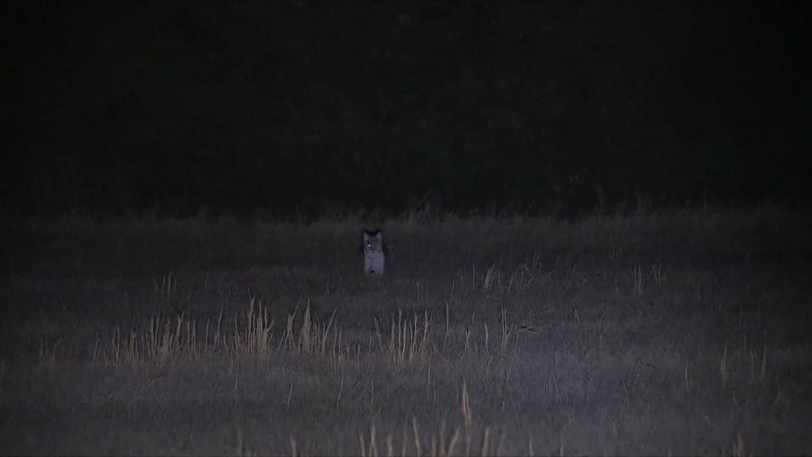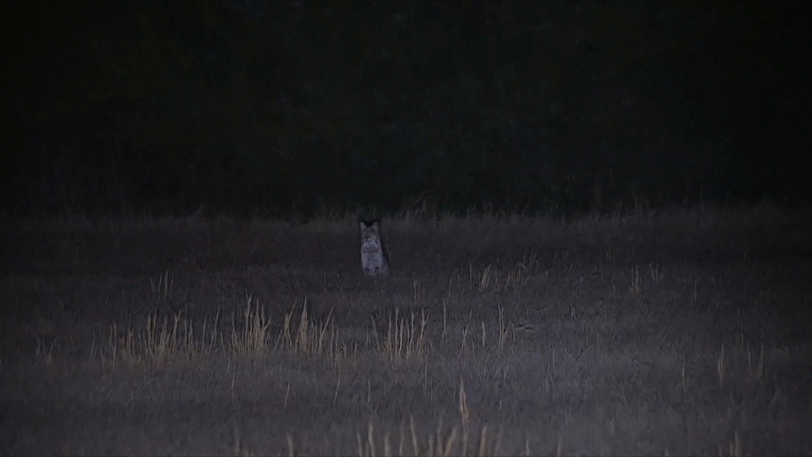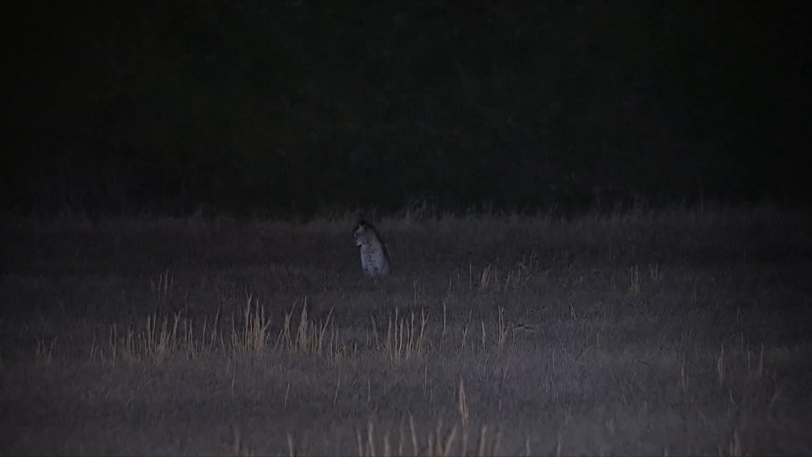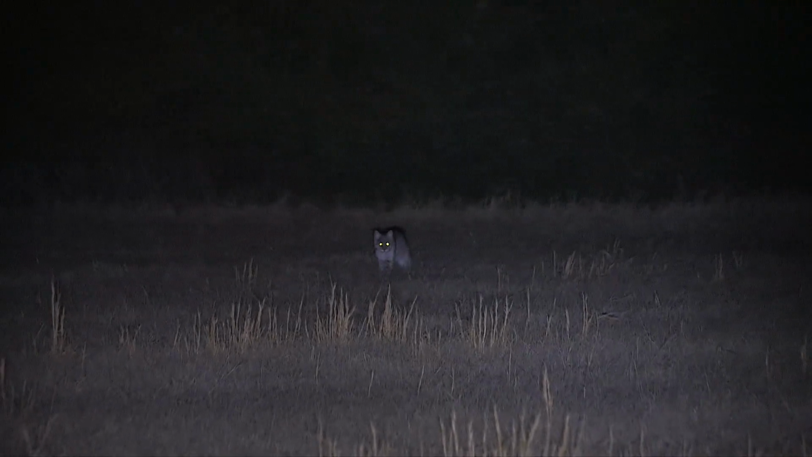I mean, I guess it's plausible, but highly unlikely knowing what we know about bobcats, especially at the speed he shows up on the second stand. There's just no way that cat was coming the whole time at that pace. At that pace, he would have had to have been coming from over a mile away, trotting across an open pasture, and that just don't make any sense.